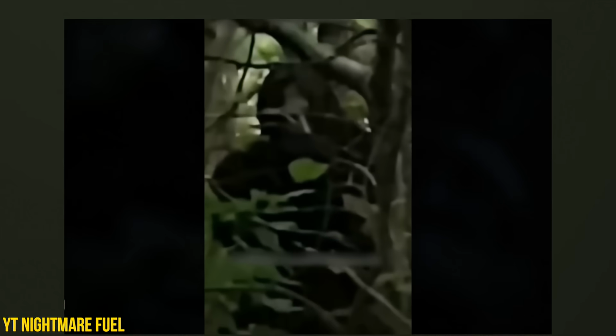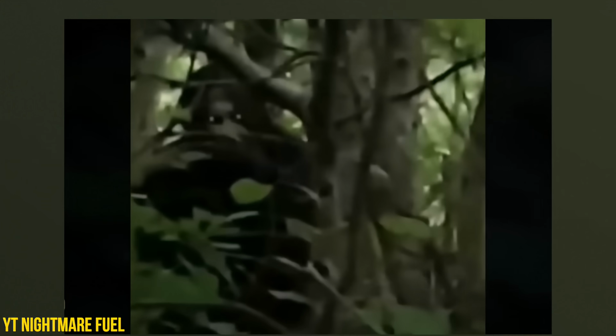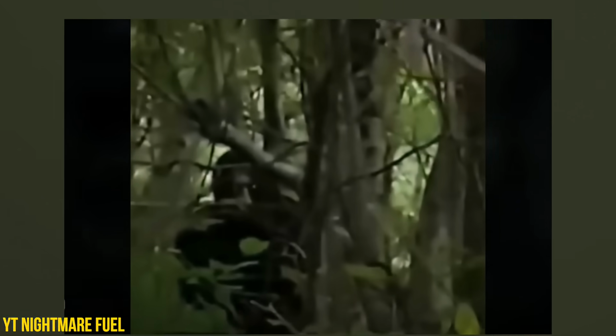This thing almost looks human. Look at the eye shine. This freaked the guy out and he took off and ran. I mean, what the heck is this thing? I would legit be scared of this if I saw this out on a hike.